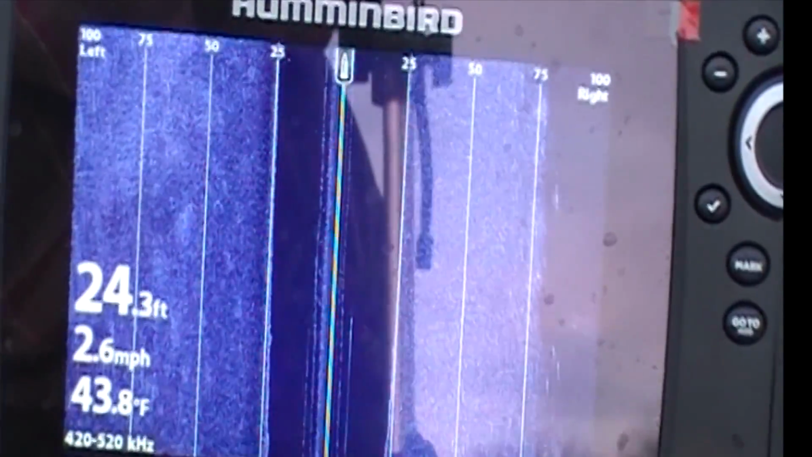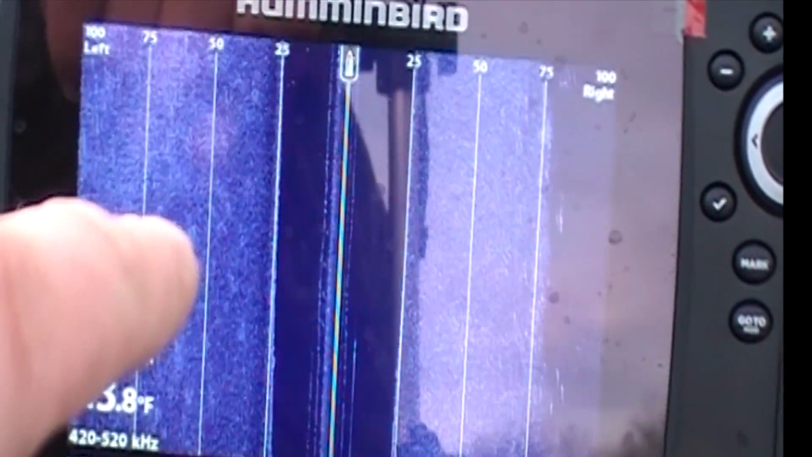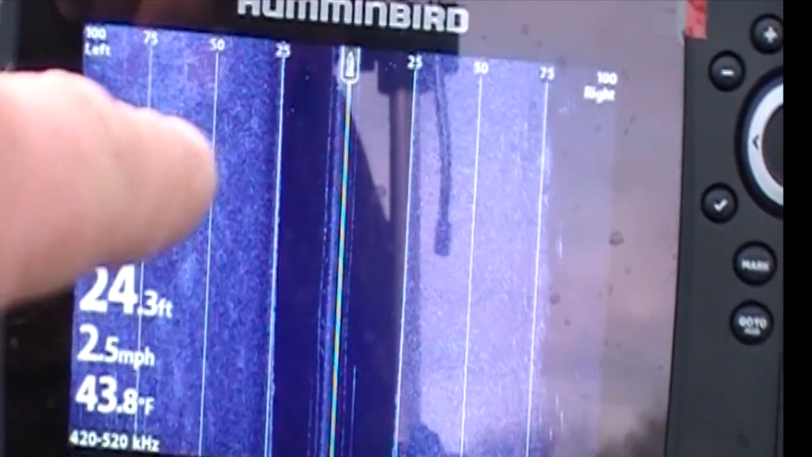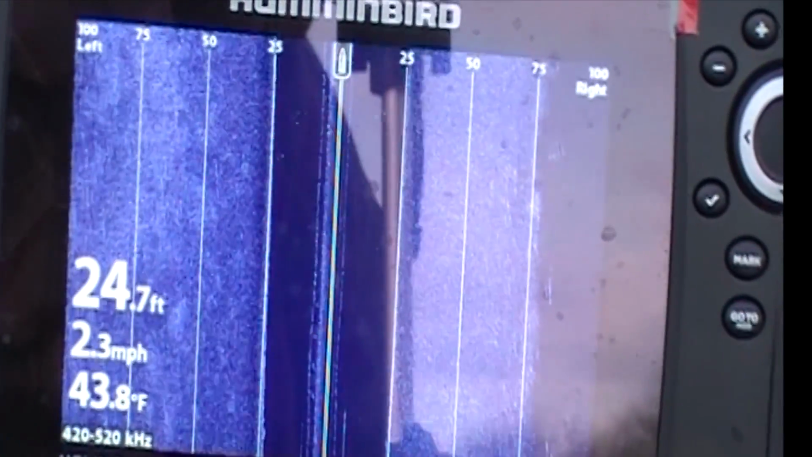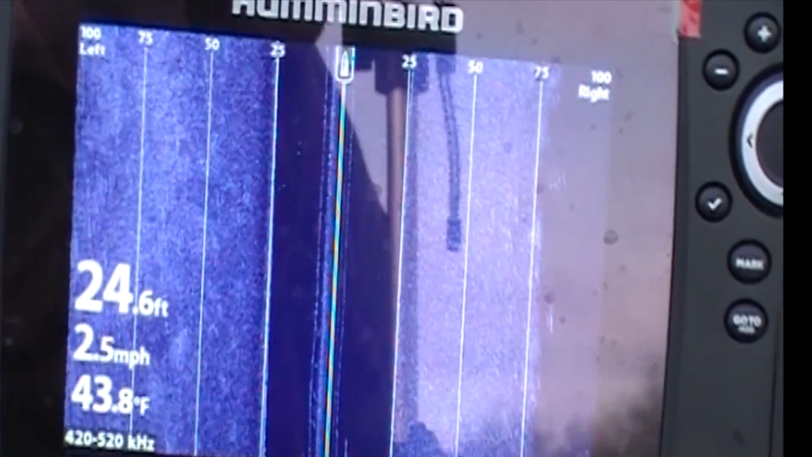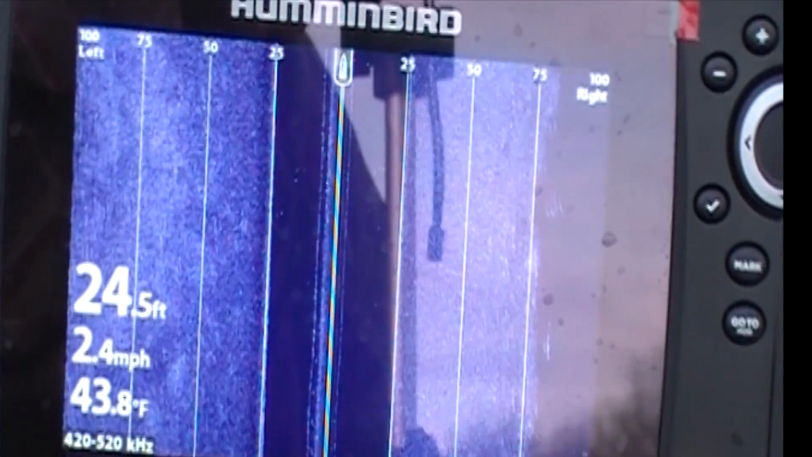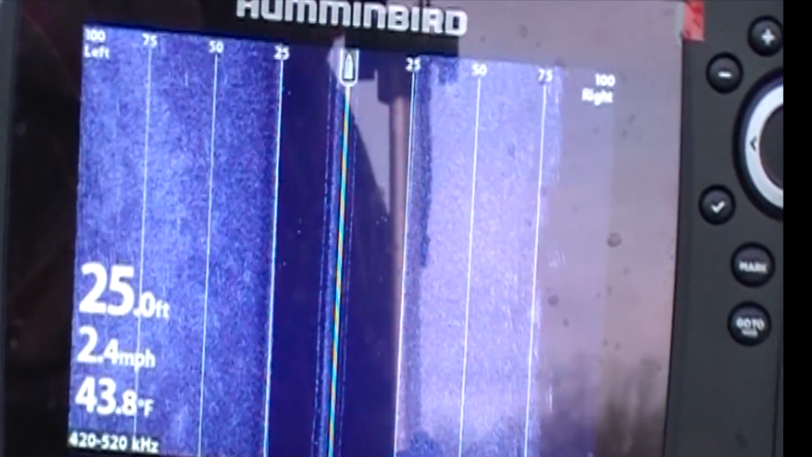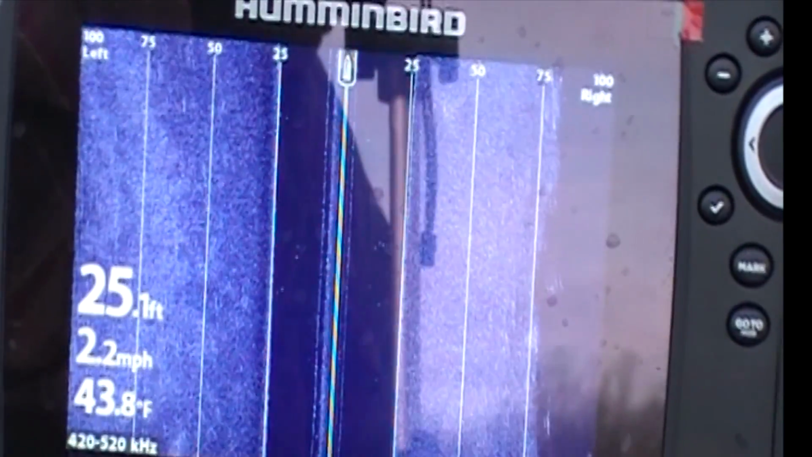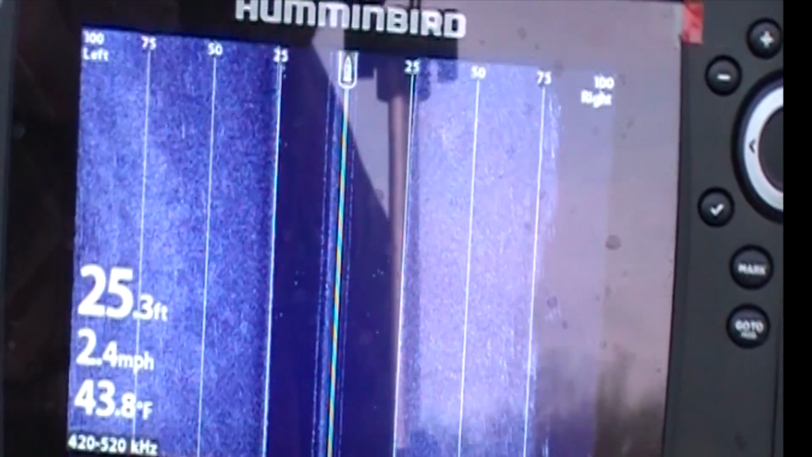Okay, what that tells you is if you're over here on 50 feet and you see a ball of bait fish there, you can put your planer board on and run it out 50 feet from your boat and pull a lure right through that bait. So that's a good tip there to get the most out of your electronics while you're trolling.